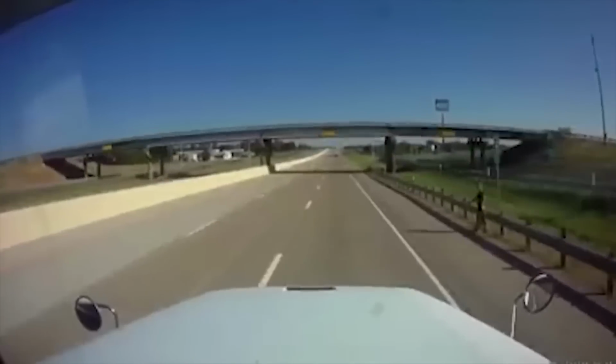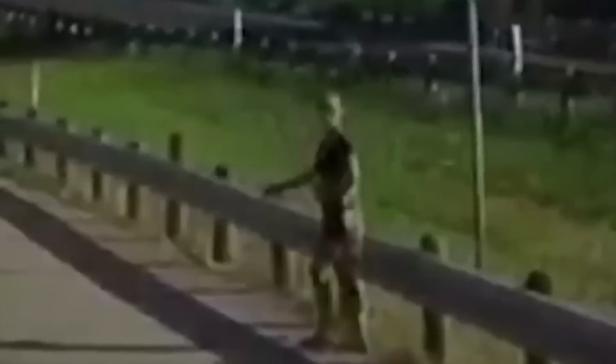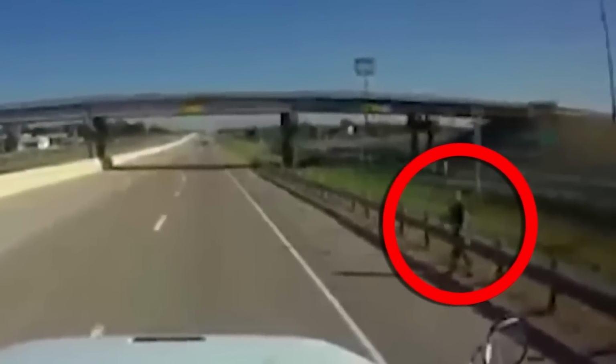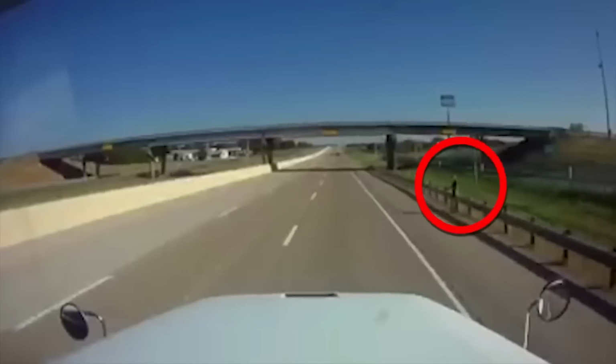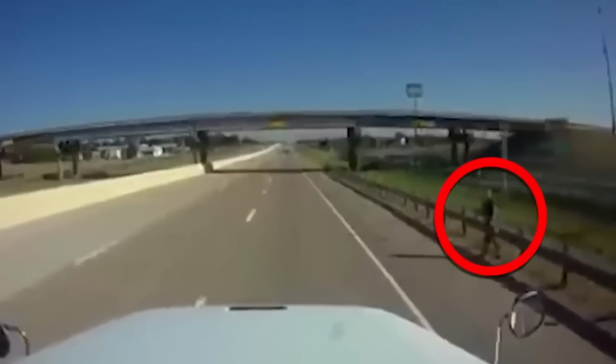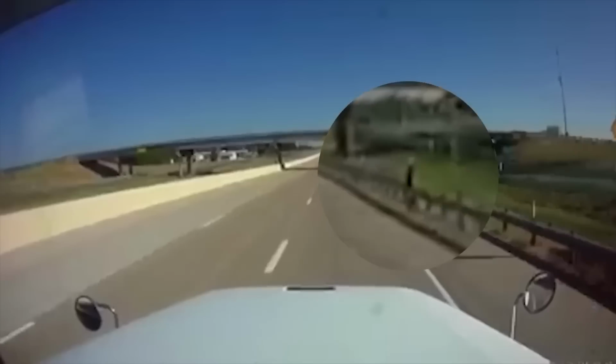While going about his usual routine, this truck driver caught something super creepy on his dash cam. And if you watch the video at regular speed, you might miss it. But if you slow it down a bit, you'll spot a strange figure standing by the roadside. What the heck was that thing? Some folks are saying it's an extraterrestrial, but others are calling it a hoax. But even if it was staged, it's still enough to give you the heebie-jeebies. Don't you agree?